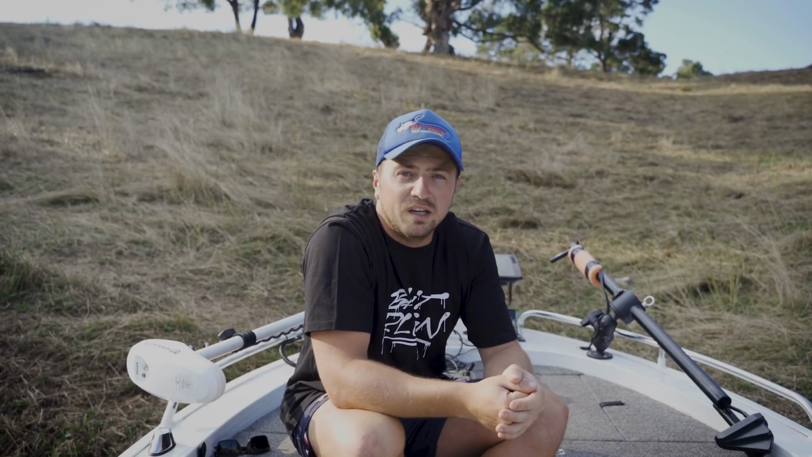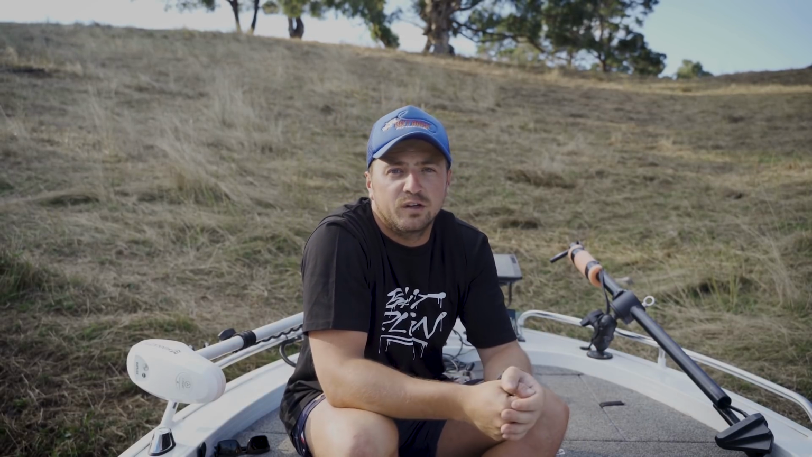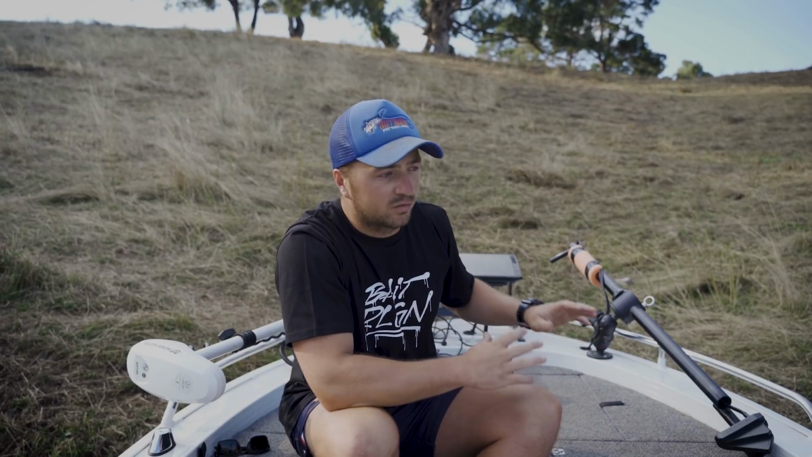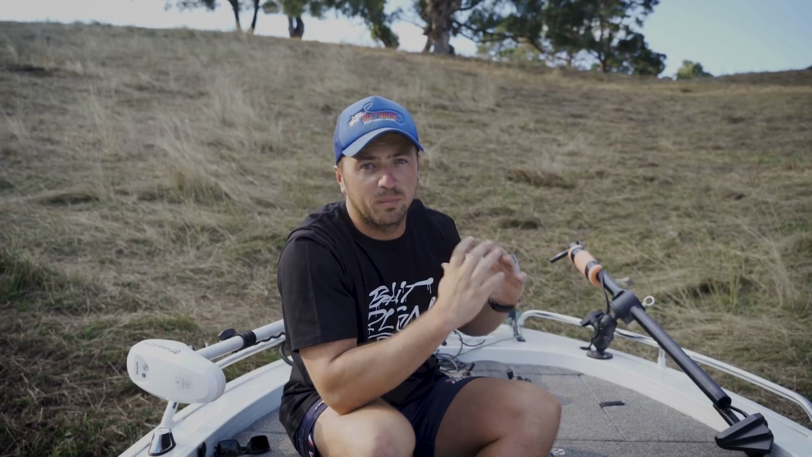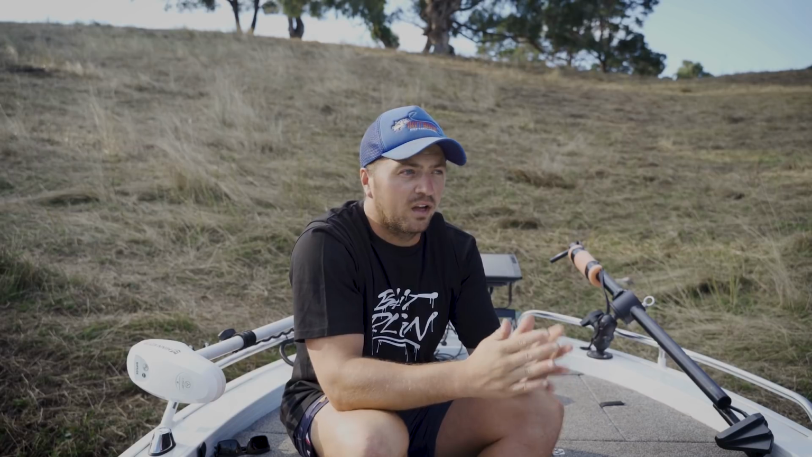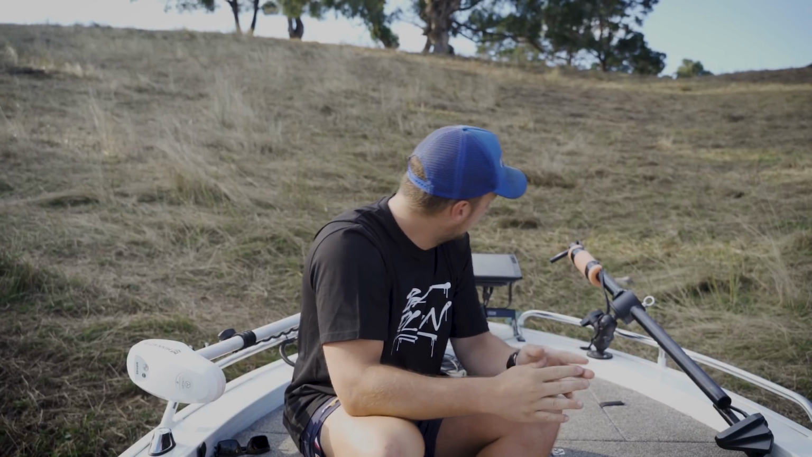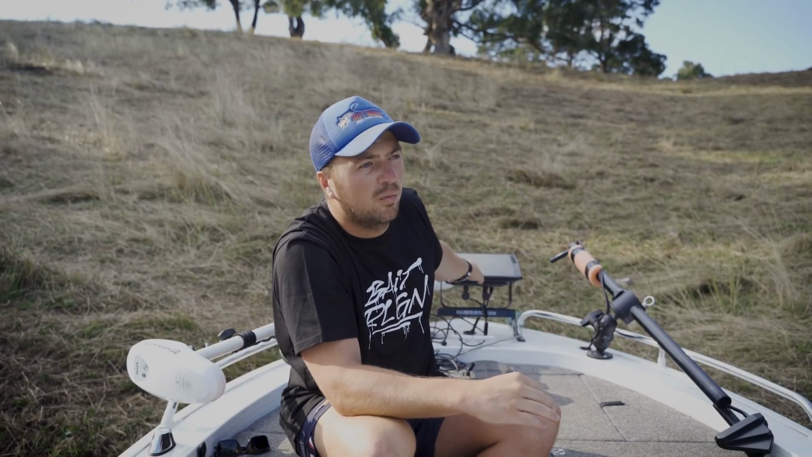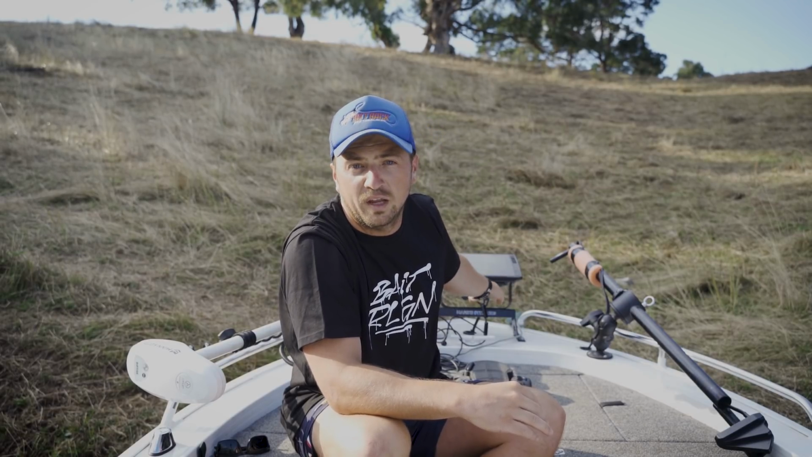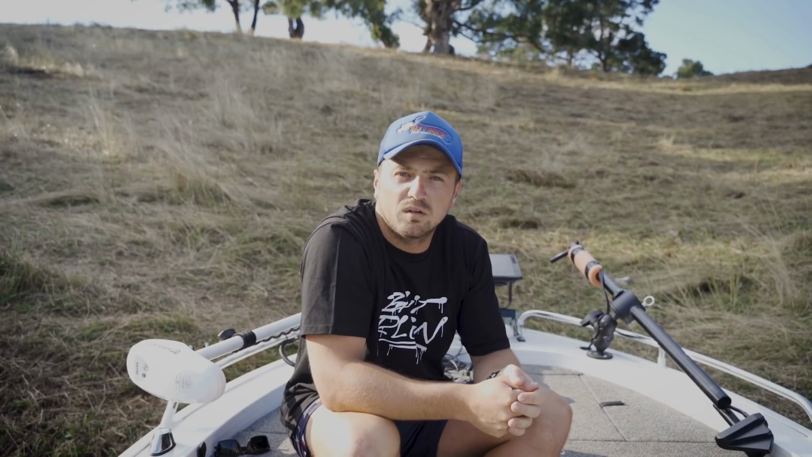I don't really find any need to use it for traditional sonar, down scan, side scan. The Livescope basically gives you all the feedback you need, and it's just better than any of those other sonar options.